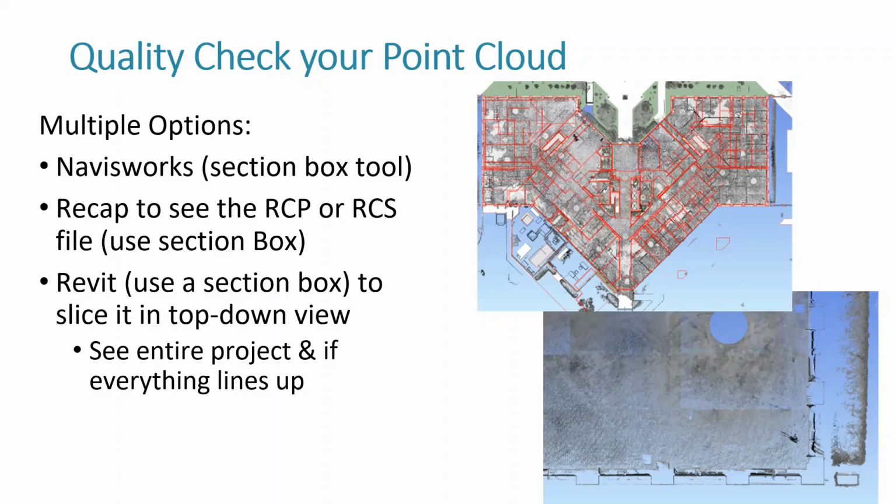How do you do that? Well, there's multiple ways you can use. You can use Revit, you can use Recap, those tools, just using section boxes and top-down views and figure it out. Or you can do the method I personally prefer, which is Navisworks, which is using the section tool. And I'll actually show you how, if you've never used Navisworks before, this will be pretty useful. We use Navisworks a lot mainly, I think, for coordination, but it works great for this as well.